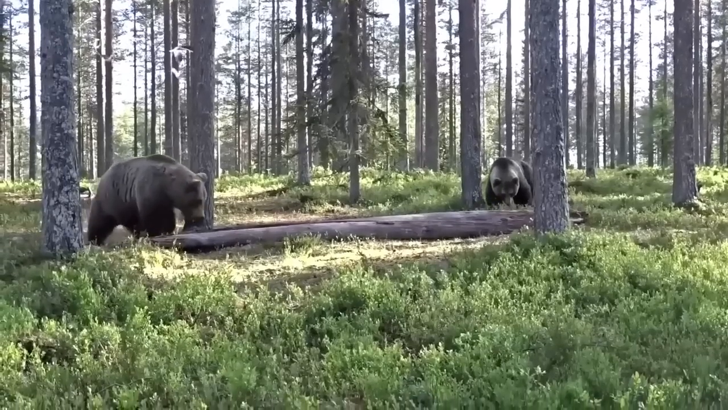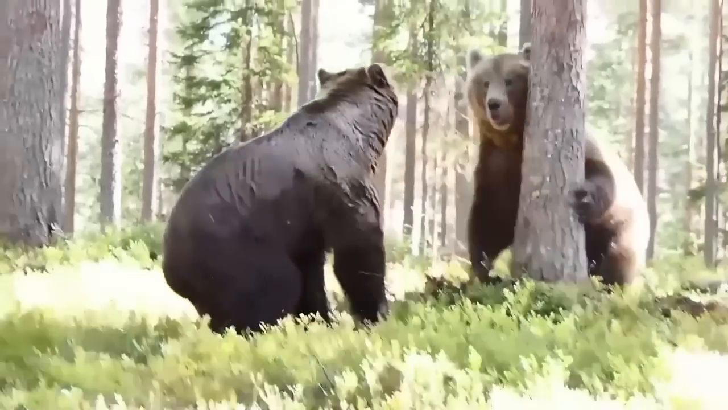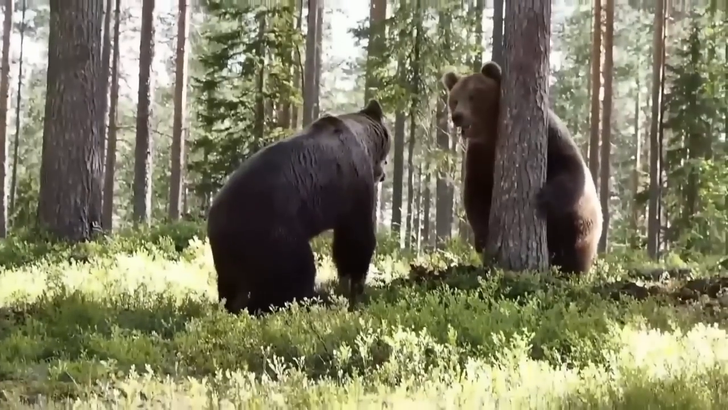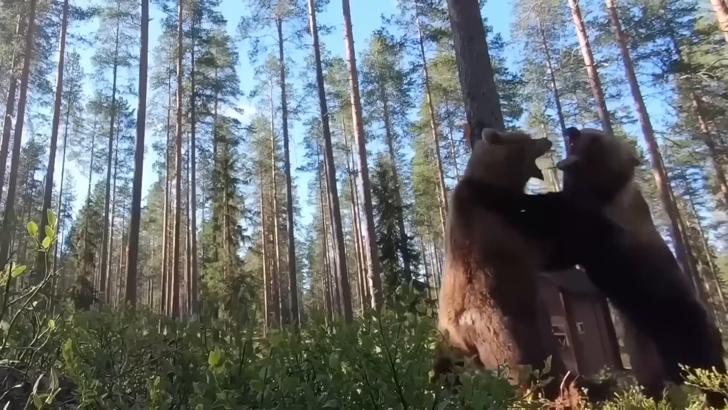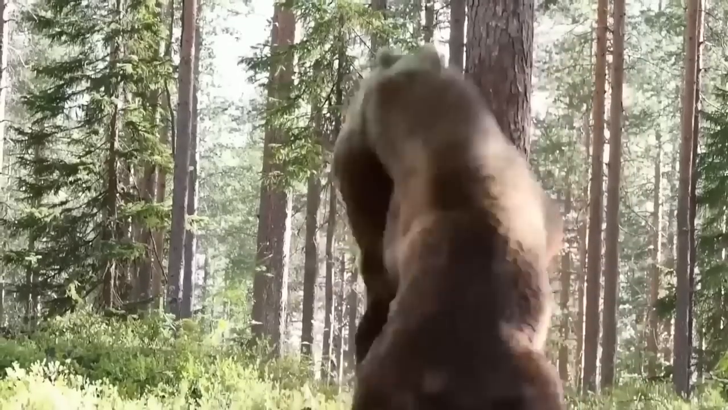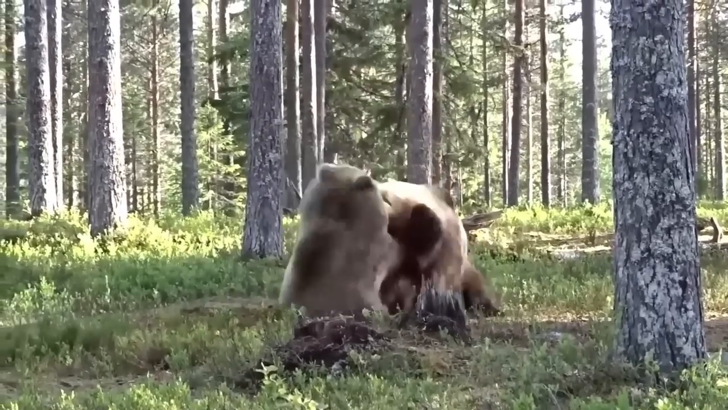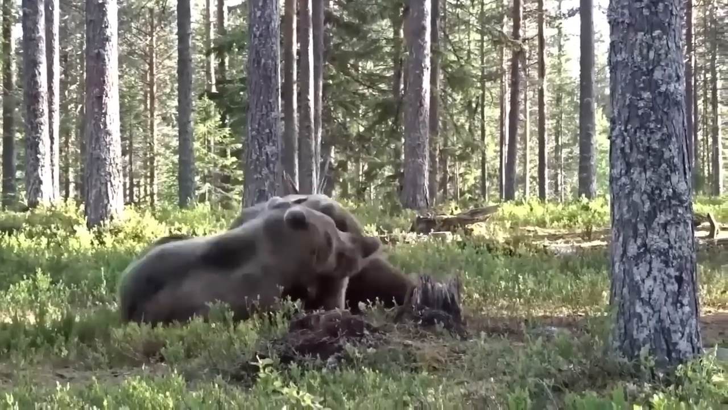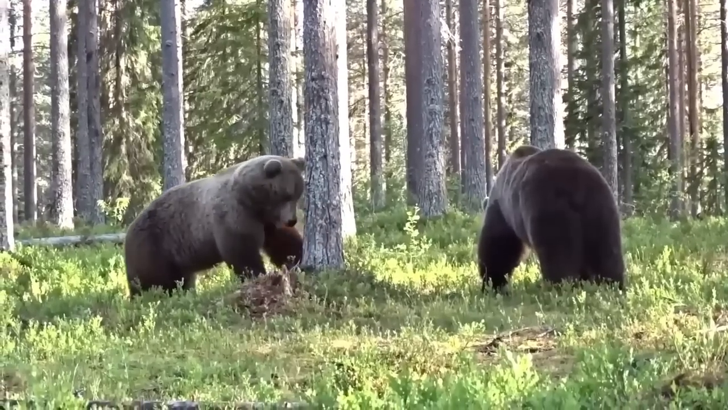Recently, a trail camera recorded an intense brawl between two male bears. It all started when one of the bears let out a bone-chilling snarl, warning the other bear to back off. Things quickly escalated from there, with the bears wrestling and biting each other in a wild frenzy. The fight lasted for a few minutes before they eventually went their separate ways. It was a crazy scene that happened deep in the heart of the woods.